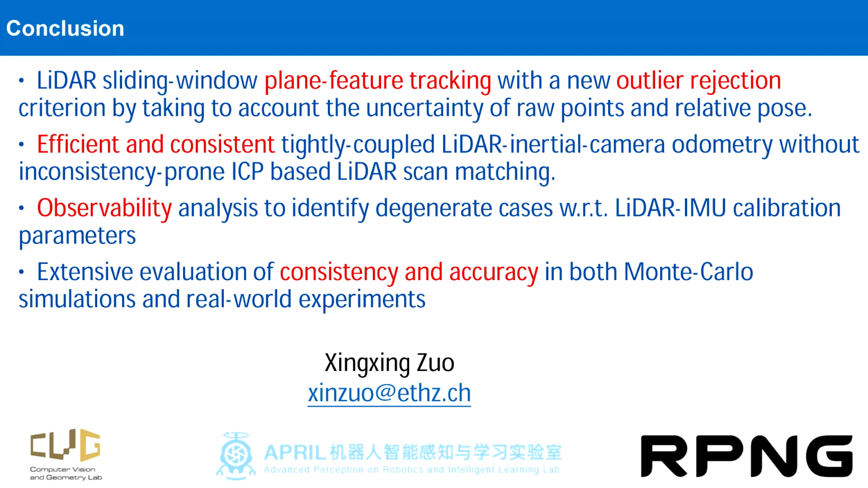The proposed estimator is efficient, and most importantly, it's consistent with the fusion of LiDAR, IMU, and camera. We also perform in-depth observability analysis of the LiDAR-inertial subsystem. Finally, the proposed method is extensively tested in both simulation and real-world experiments. The results demonstrate the proposed method is robust, consistent, and highly accurate.